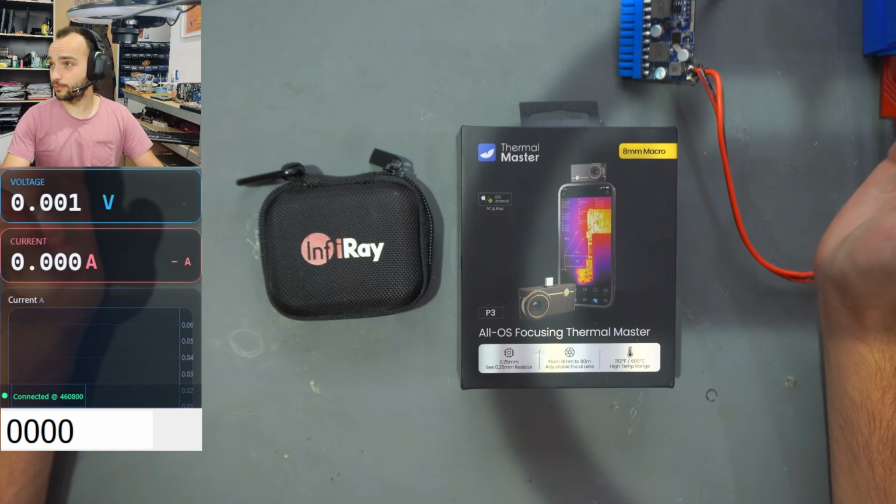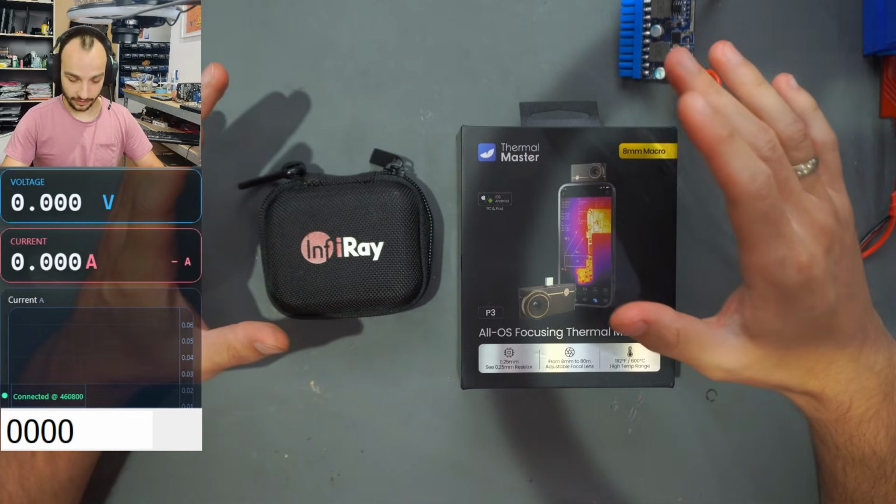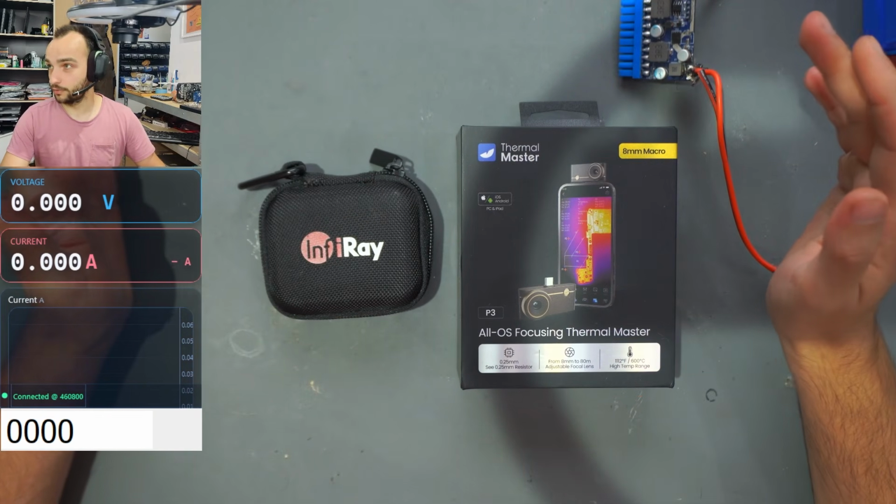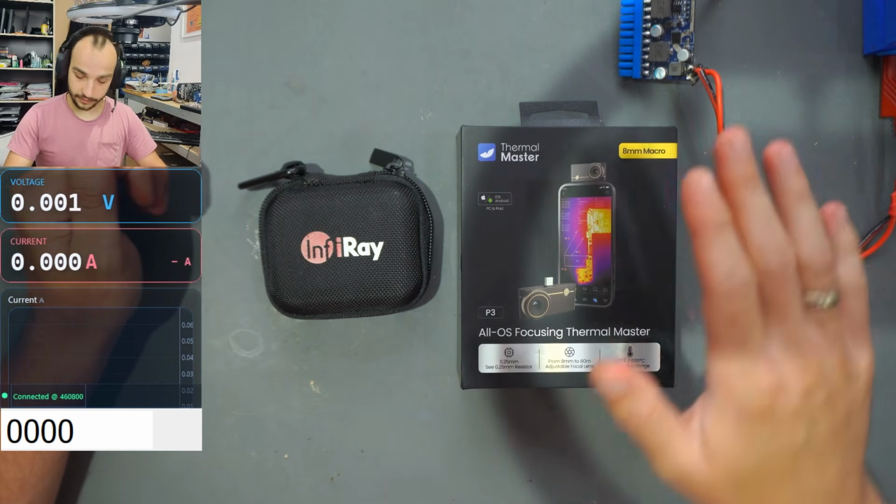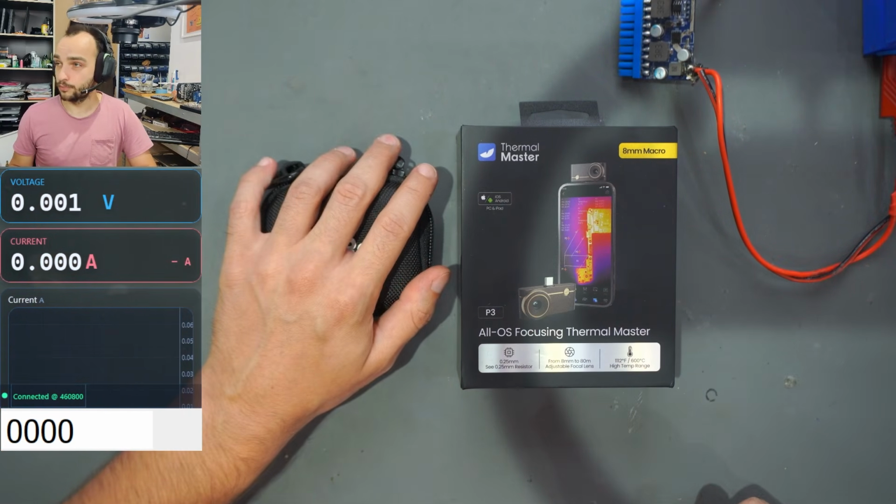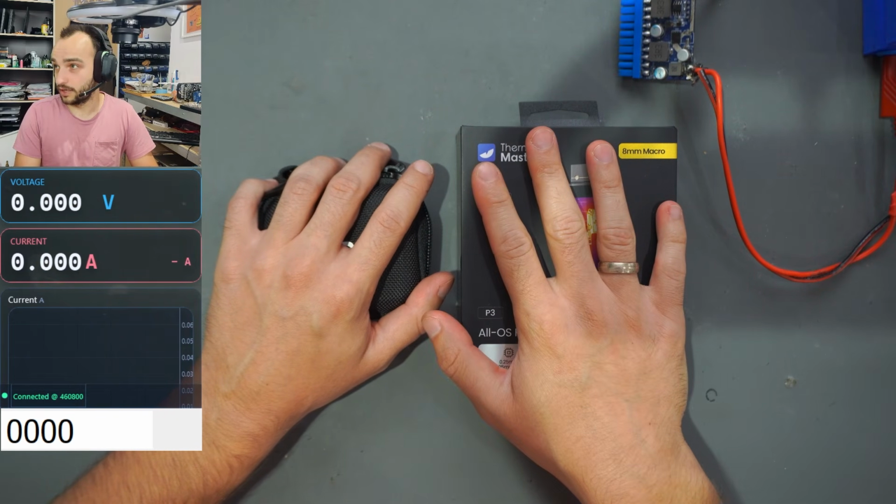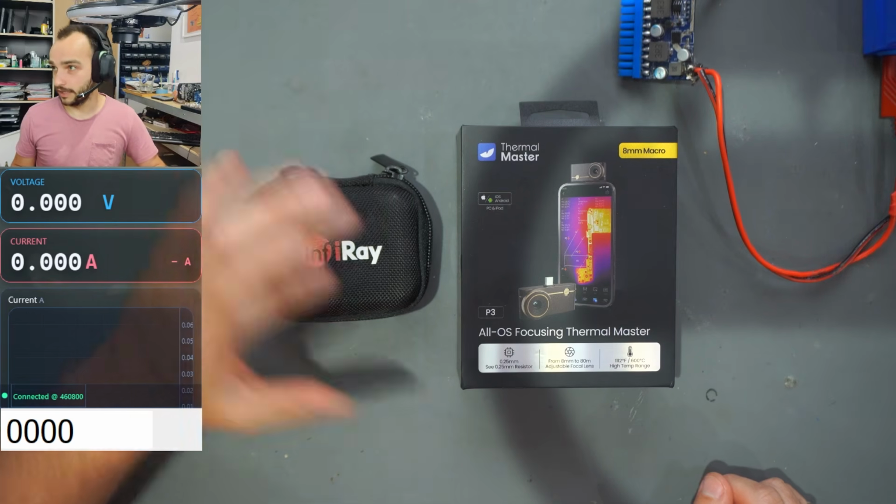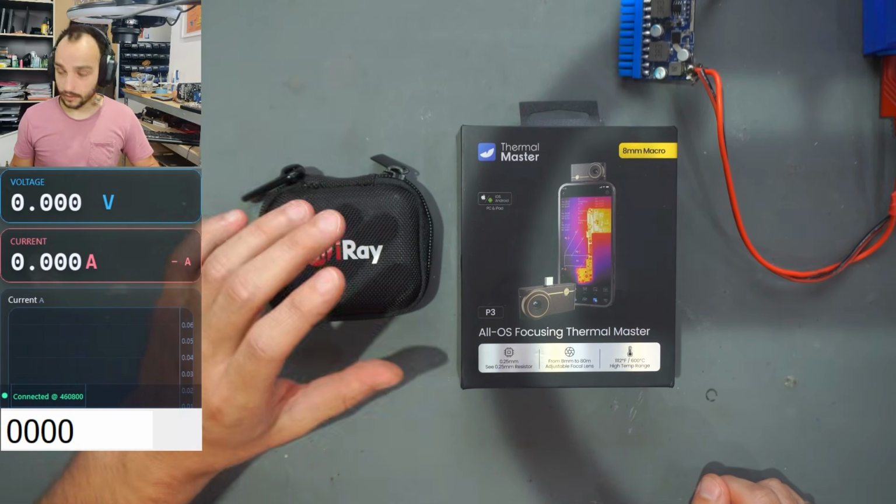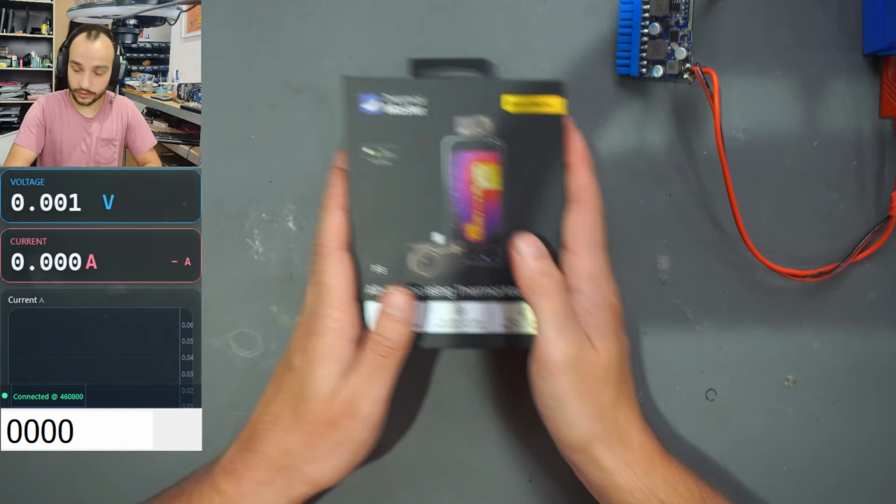Today we don't have a repair on our bench, but I want to answer one question that I still get to this day. What thermal camera do I recommend? And for me, the thermal camera that I mostly recommend is the P3. If you have the P2 already, don't bother. This is a very good camera, but this one is better in my opinion. You saw me mostly use the P2, and yeah, I will be using the P3 now. But don't get me wrong, this is also a good camera. But I want to talk about the P3 today.